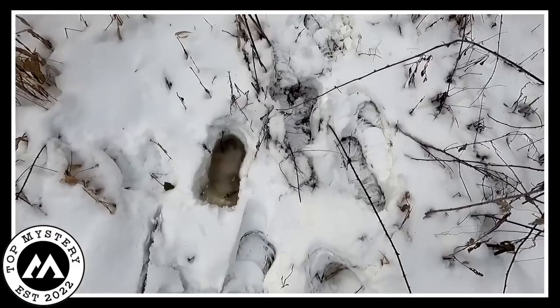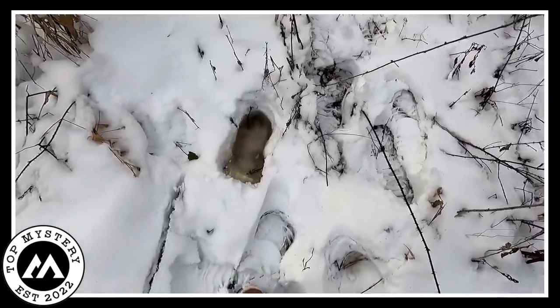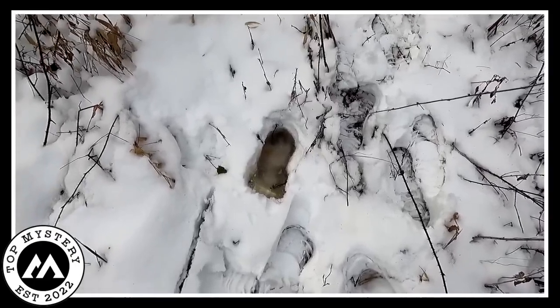I want you guys to see how I'm walking. See how I'm walking off to the side. I'm trying not to disturb these because I want to